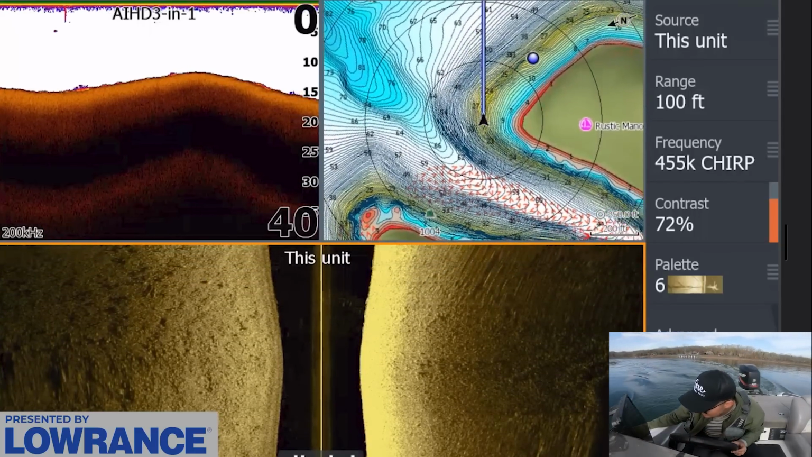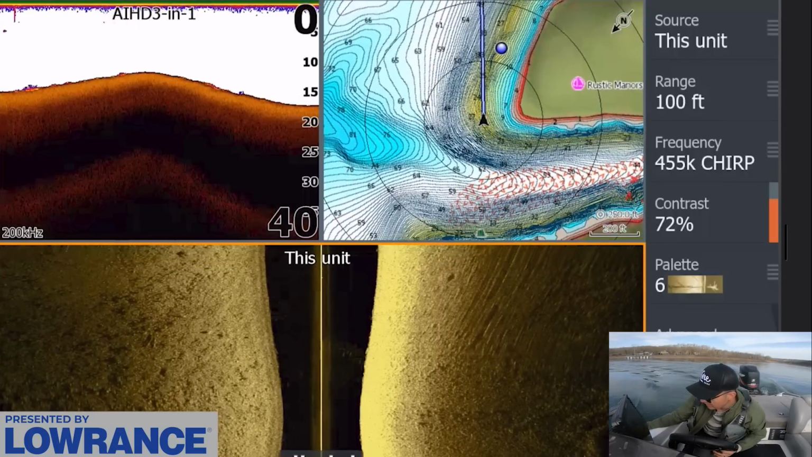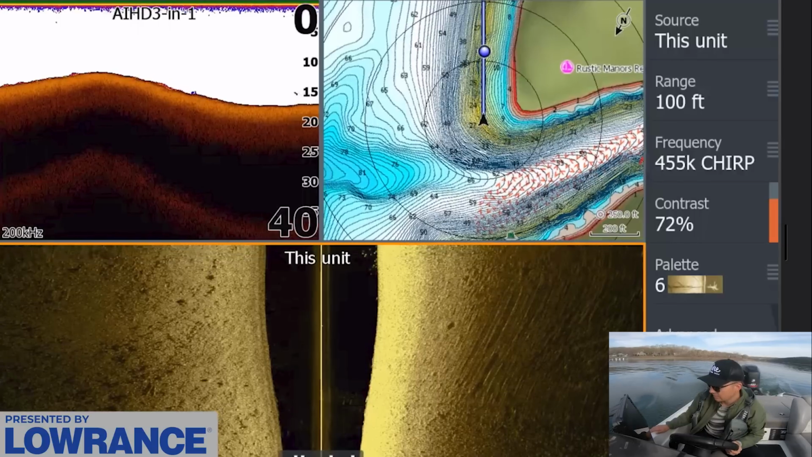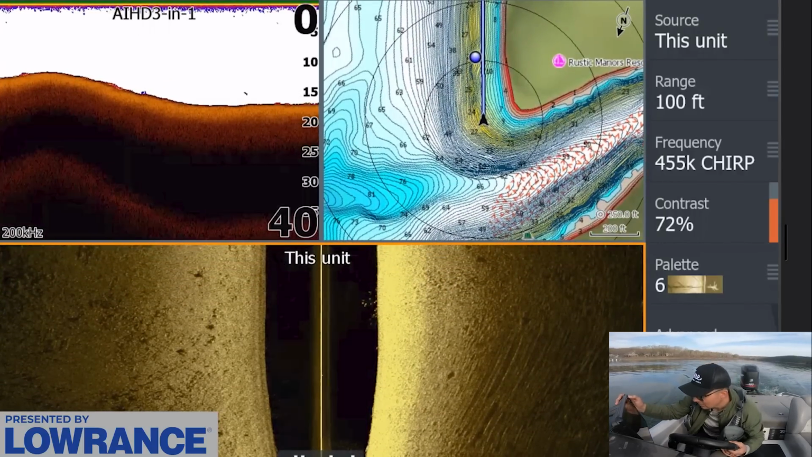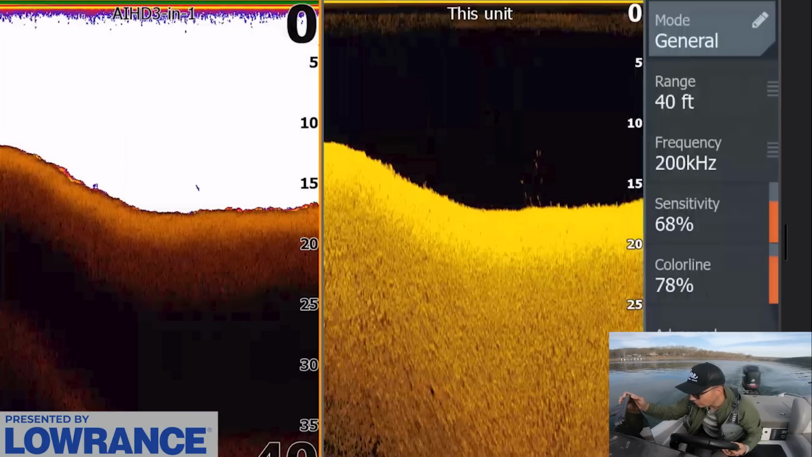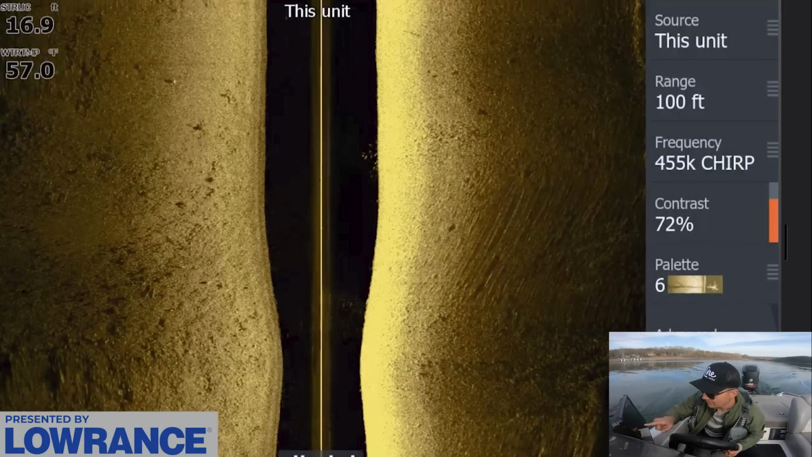I'm not seeing anything that really just jumps off the screen right this second, but I do see something right there. What is that? There's some shad, or there's something right here, actually on that side scan view. It's really hard to see it. What are those? Those might be shad. So if we take a look at the side scan, you can see right here, I'm gonna regraph this.